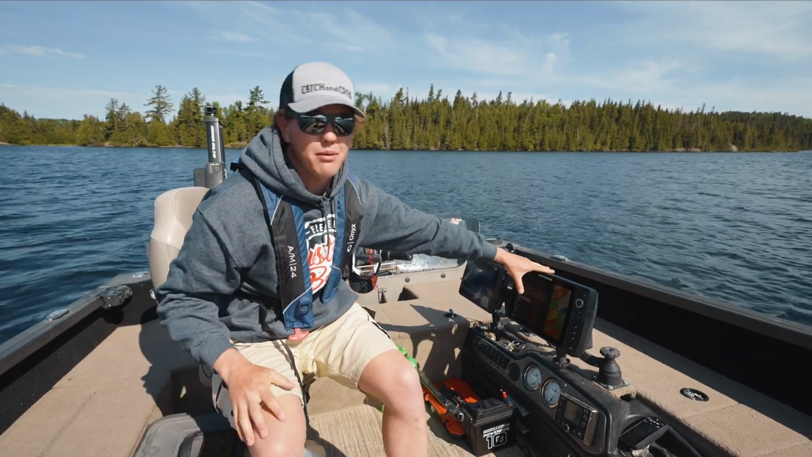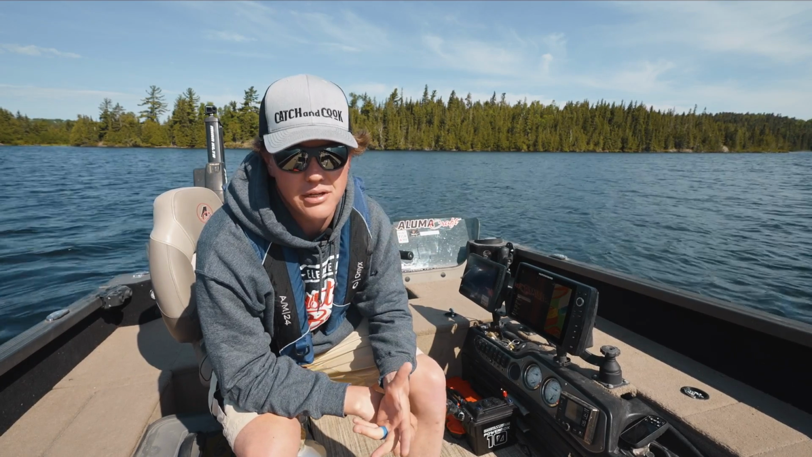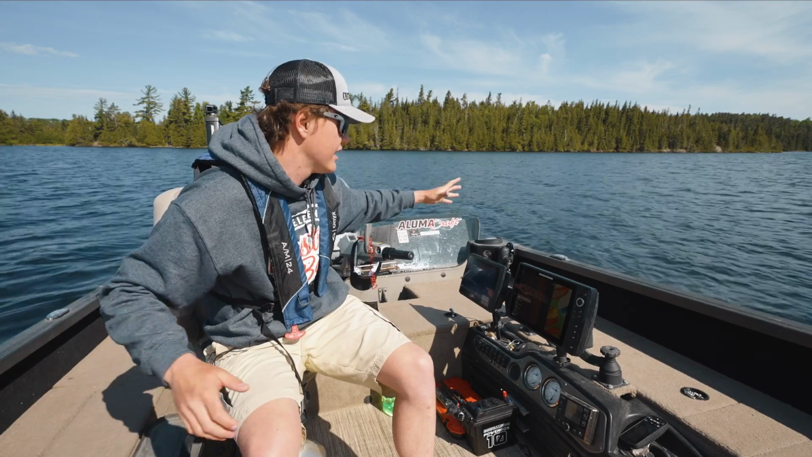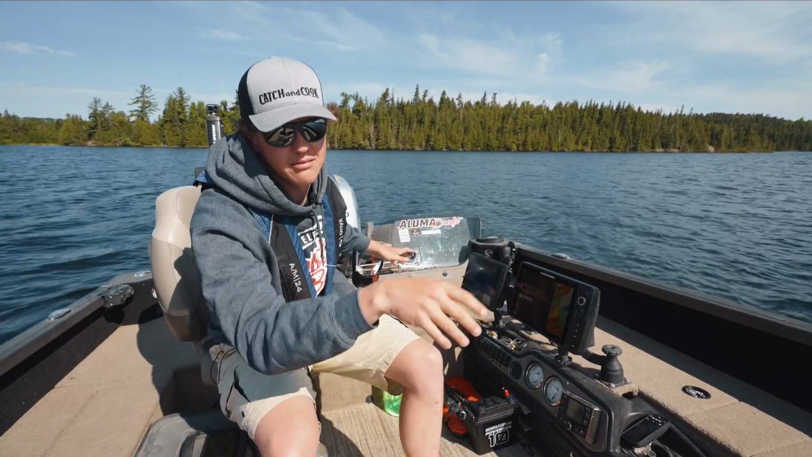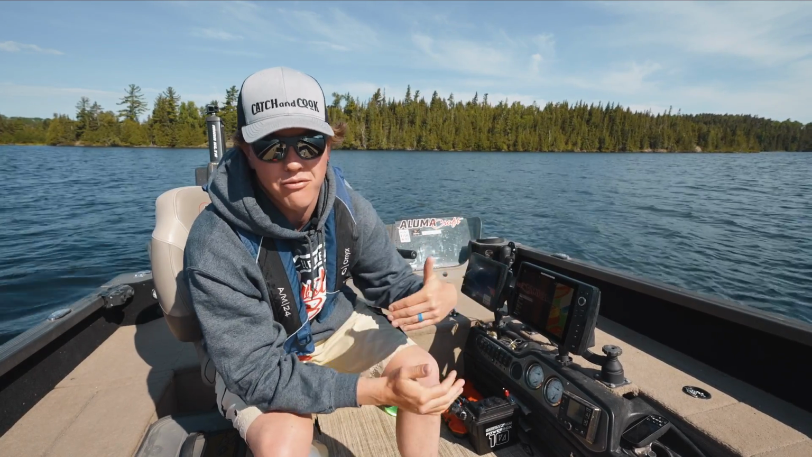We got side imaging set up. I'm shooting 80 feet to either side. Side imaging is amazing technology. It's been around for a number of years now, and it's just such a good way to scan swaths of areas. And then you've got live scope, which is shooting a 135-degree plane, mostly in front of the boat. So I'm shooting 100 feet in front of the boat. I can see fish, I can see weeds before I get to them.